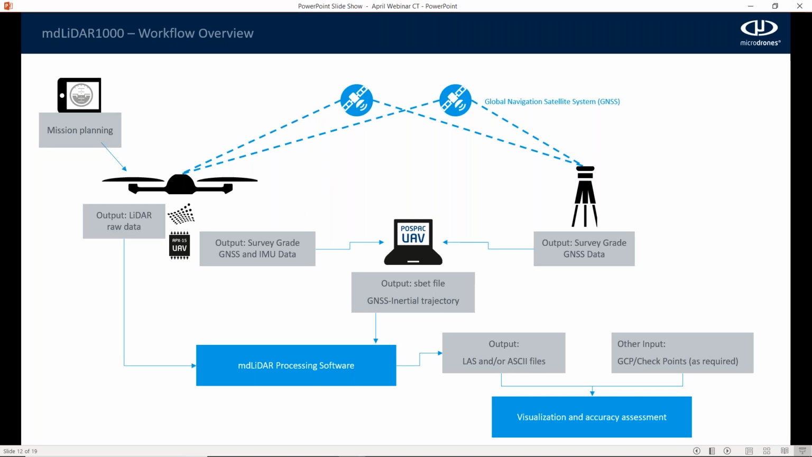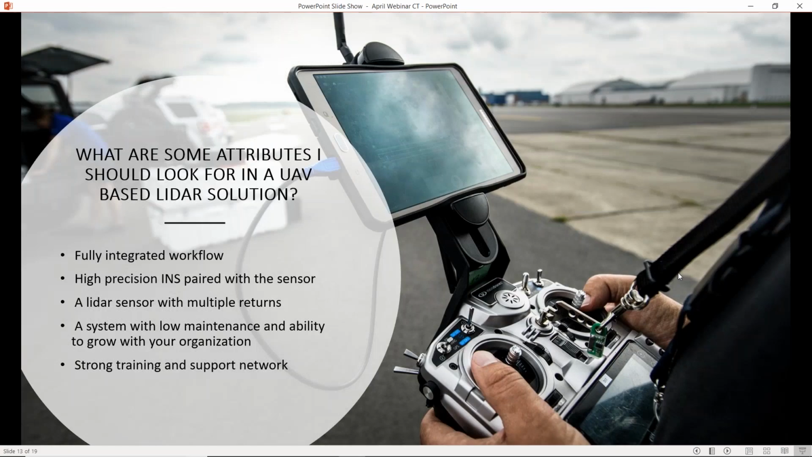So when you get that post-process trajectory from your base station and your INS system, you then marry that with your raw scan data from the drone into our MD Lidar processing software, and that will actually build your LAS point cloud that you can output and view in other software suites such as Trimble Business Center or AutoCAD and whatnot. Some attributes that you should look for when searching for a UAV-based Lidar solution.